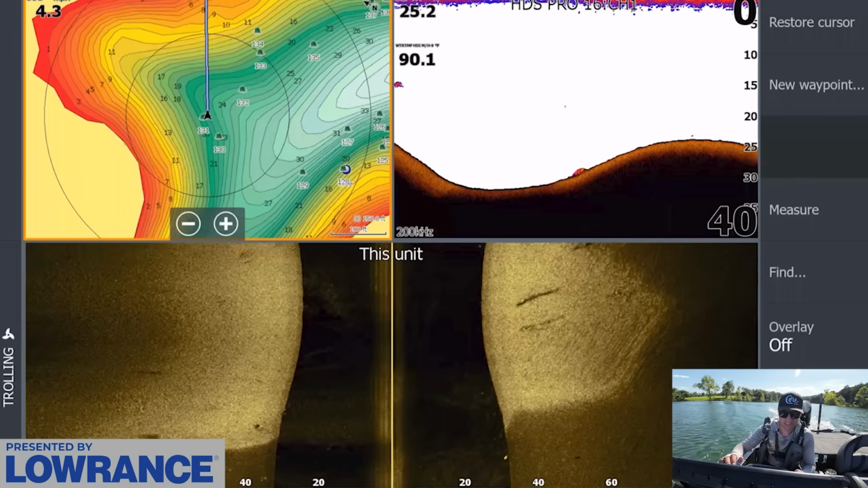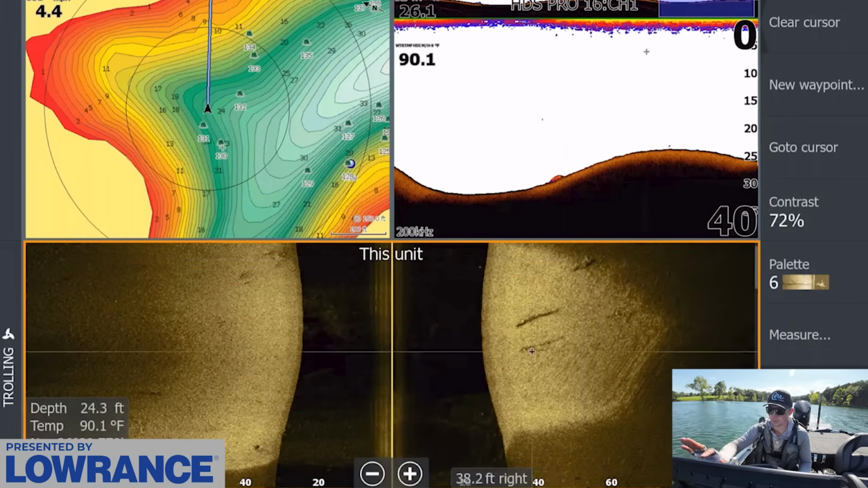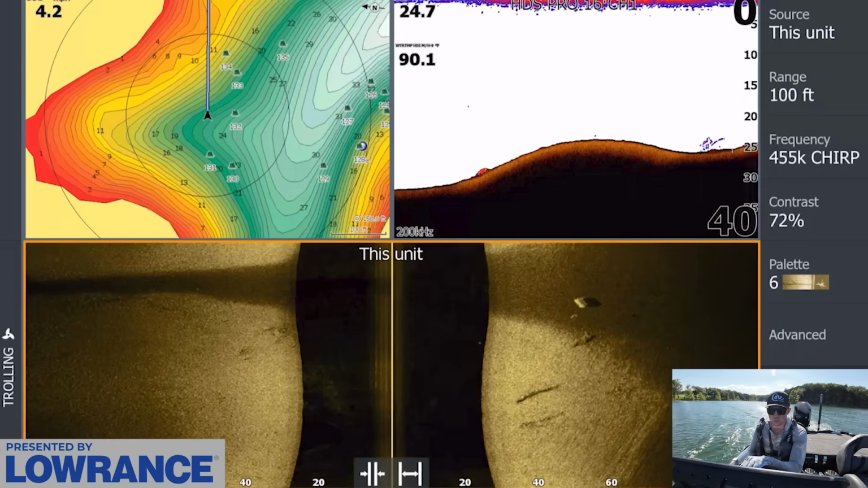So here are a few of these isolated pieces of cover I'm talking about. A random laydown, a random stick up, another random laydown, a small little rock pile right there. These small isolated pieces of cover, that's what I'm trying to focus on.